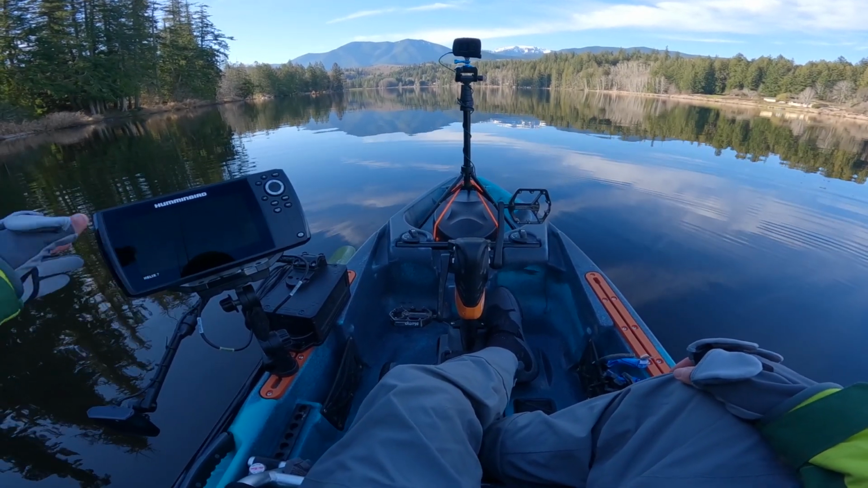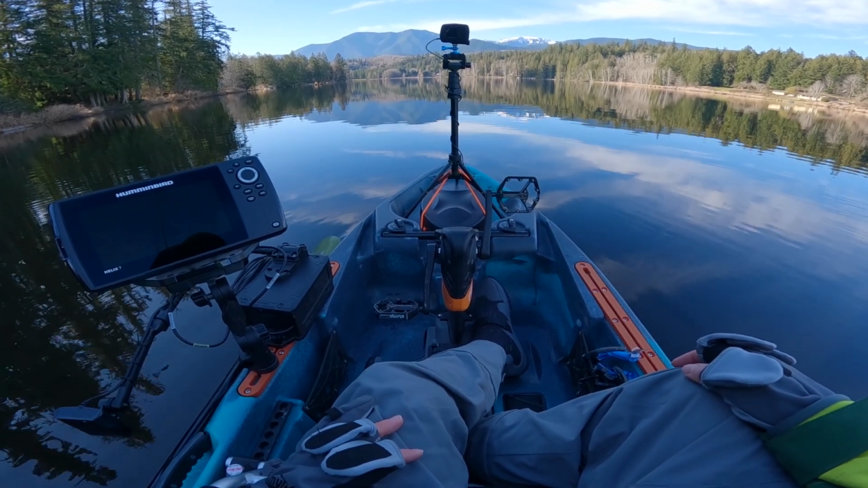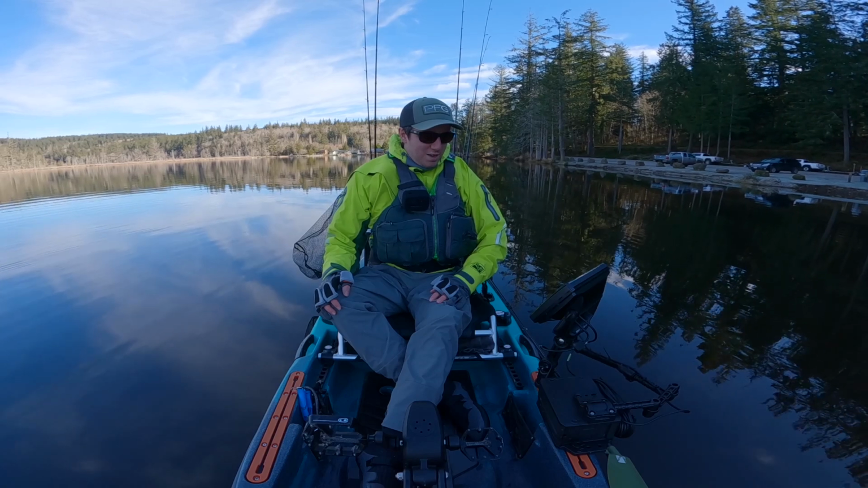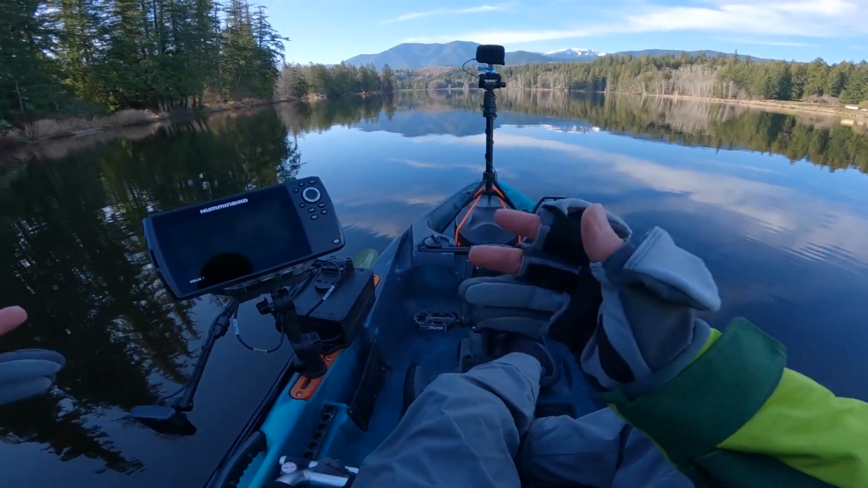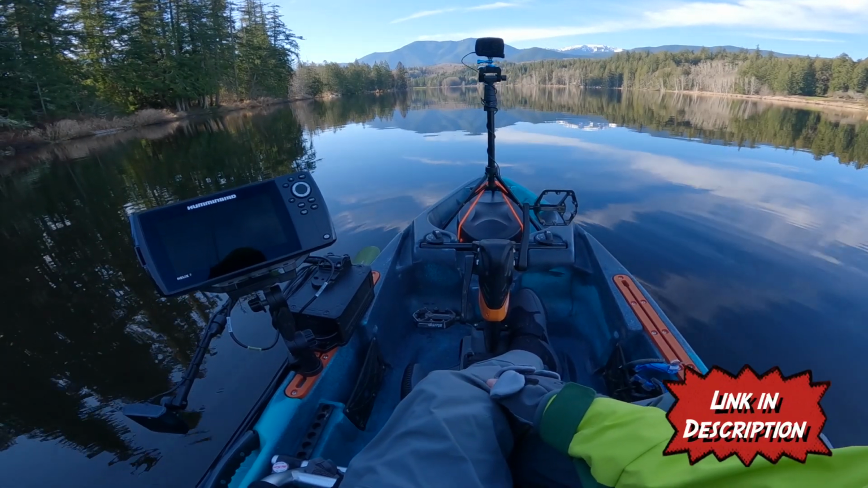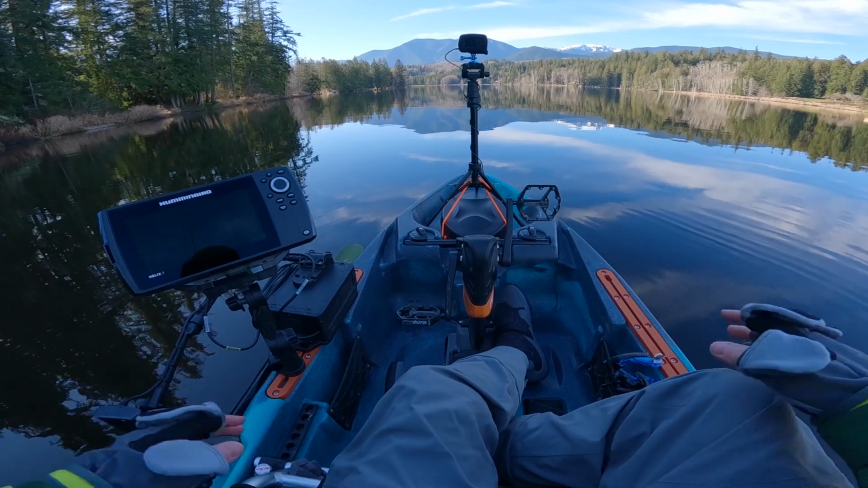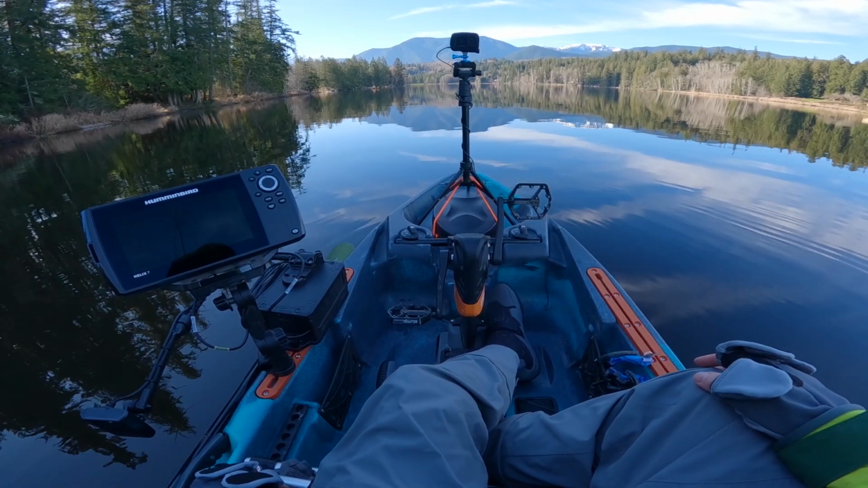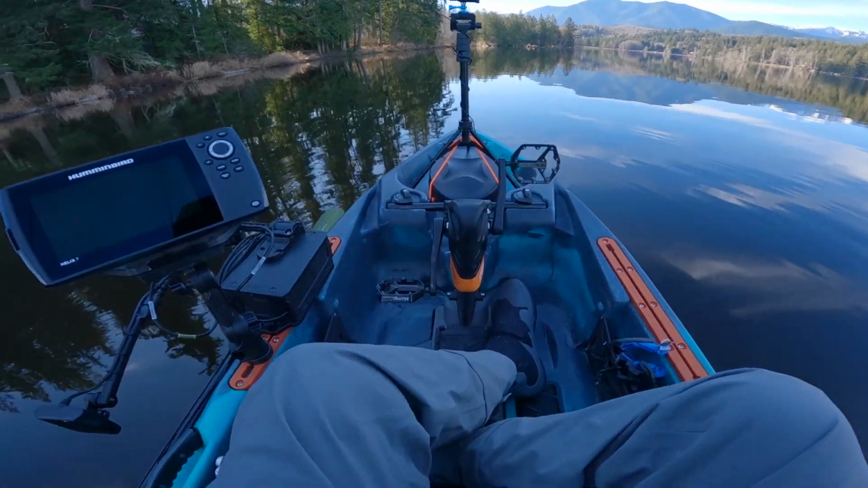And this is an investment I've been wanting to make for the upcoming tournament season anyways, but after skunking 11 times, it just increased my motivation to finally get one. So this is a Humminbird Helix 7. It has ultra down and side imaging. There's a lot of different types of fish finders, but this is a pretty top of the line thing to have on a fishing kayak. Let's go ahead and just get it going.